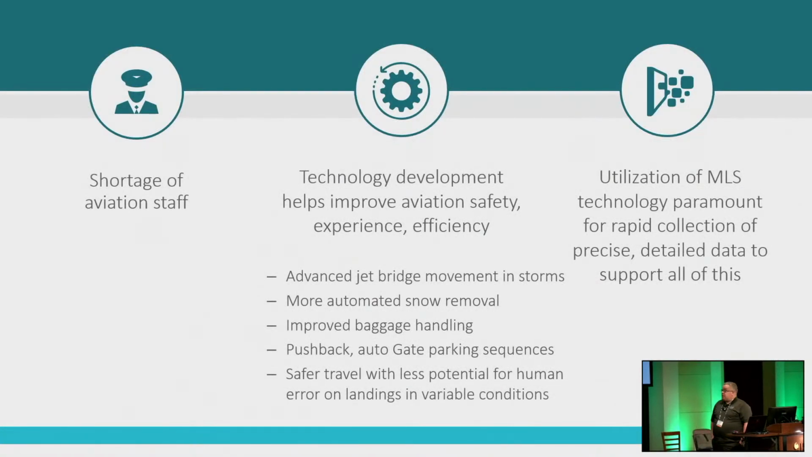To summarize the project, basically there's a need, a shortage of aviation staff. The technology development helps improve the aviation safety, experience, and efficiency. They're developing a lot of unmanned usage of bridge movement, the snow removal, the baggage handling, all the gate movement will be in the future automated.